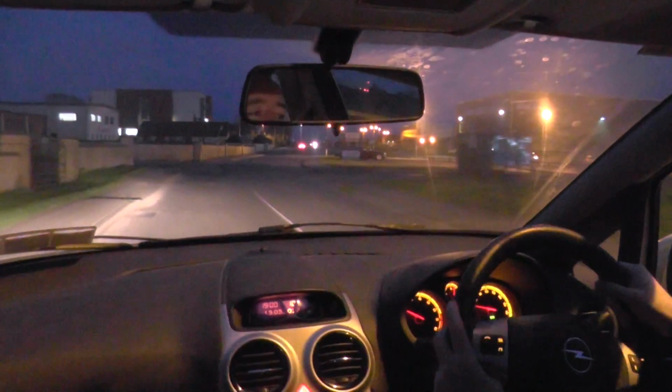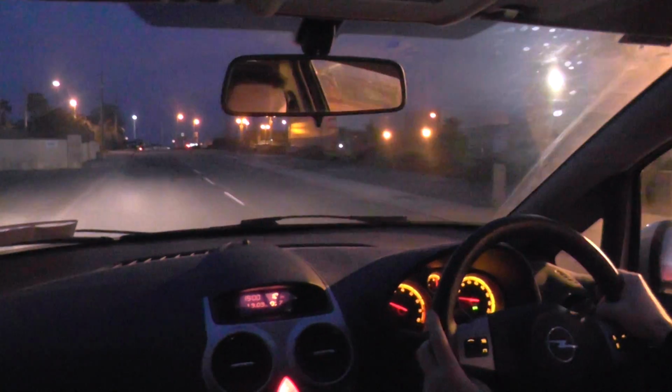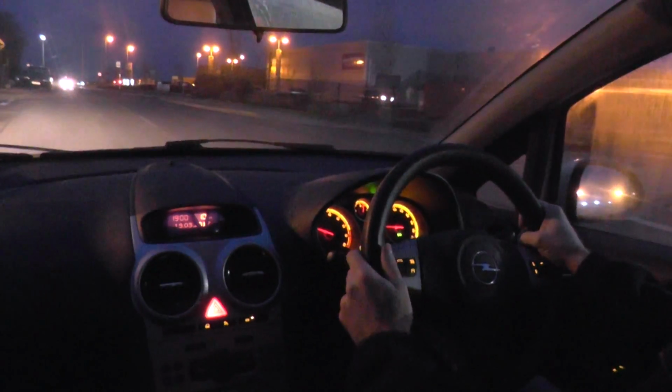So I'll be taking a right turn soon, but it'll be a little bit further down. I don't want to indicate too soon and give a misleading signal. So it'll be just a little bit further down here now. So just mirrors, get past the entrance there, and signal. Just double check the mirrors.